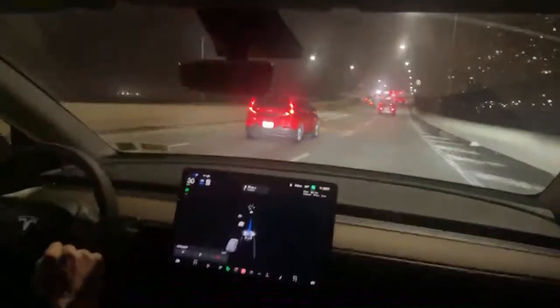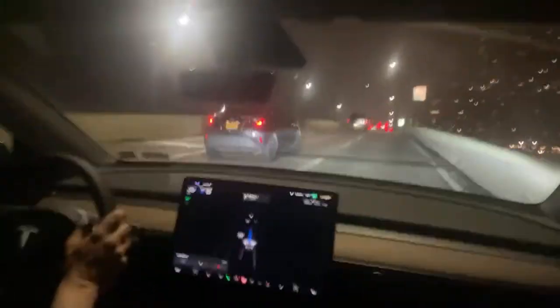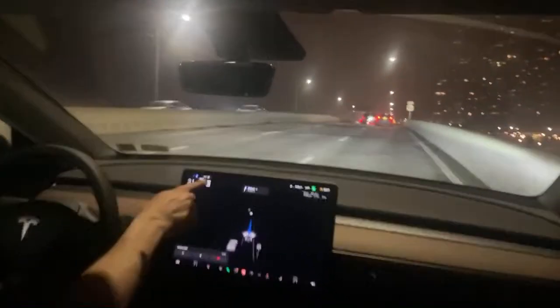See that red line down there? That's not the first time that's done that there. I think it would have stopped traffic control. All right, so this says speed limit 35. I can fix it, but you know what? Let's see what happens right here. I see a speed limit sign right in front of us. It should recognize the speed limit sign and start picking up some speed. There we go, 50 miles an hour.